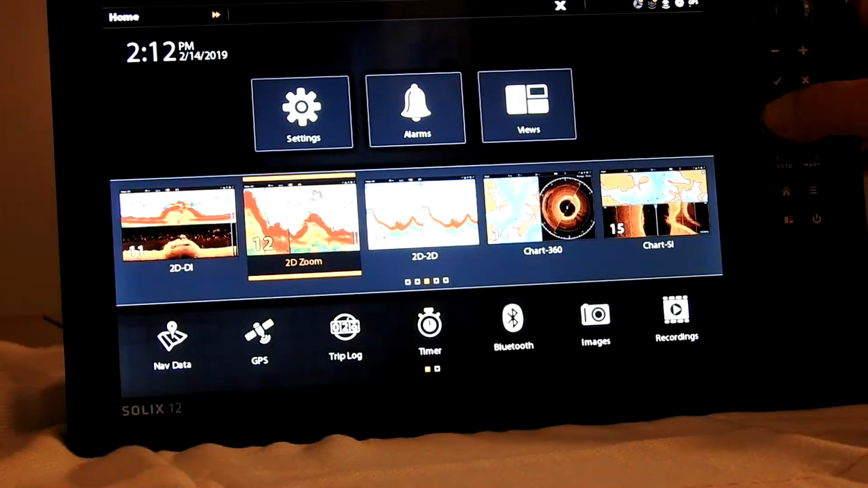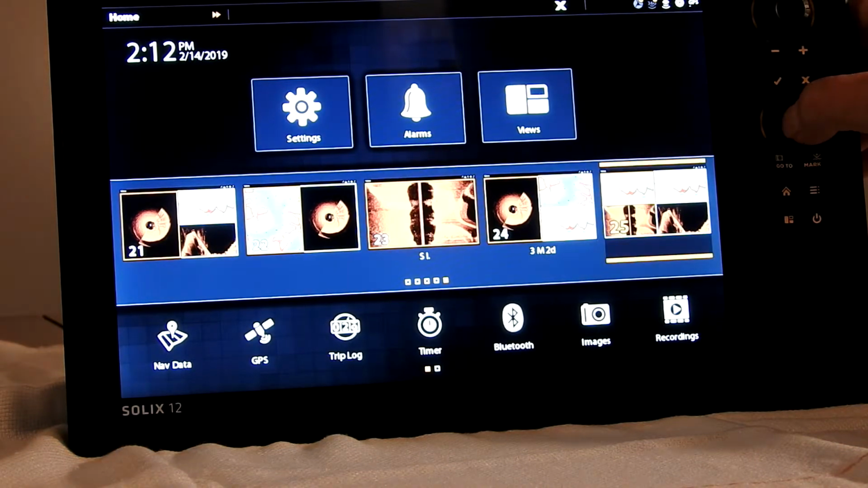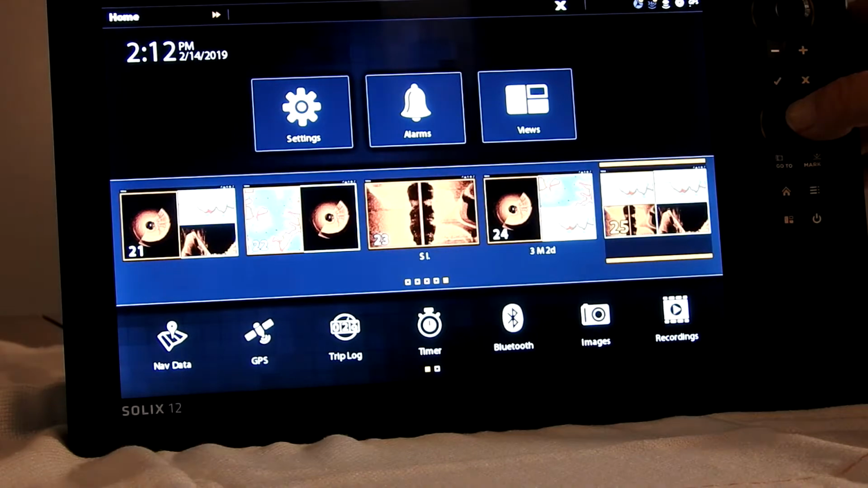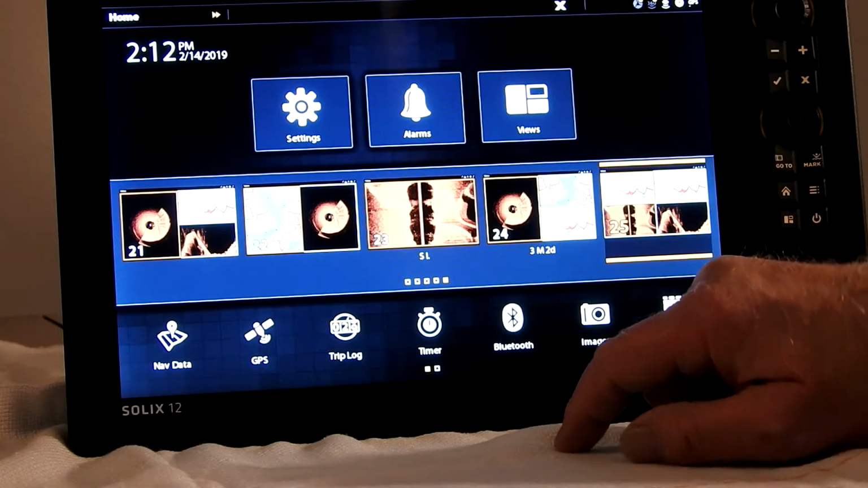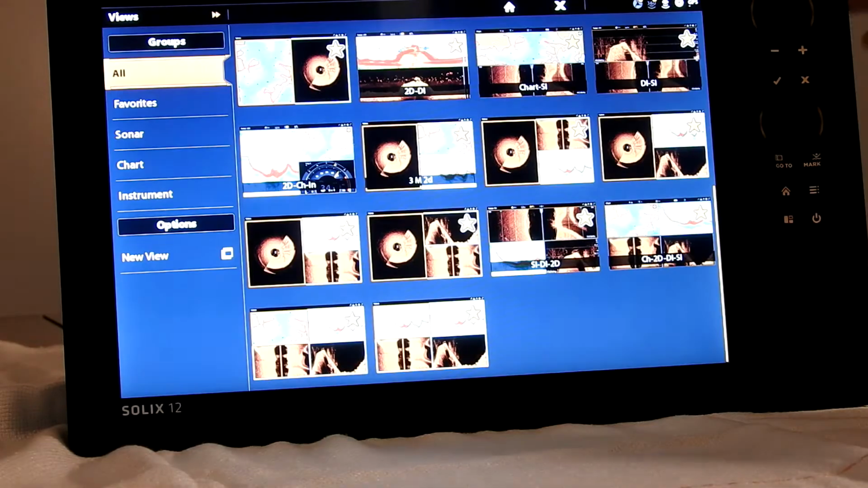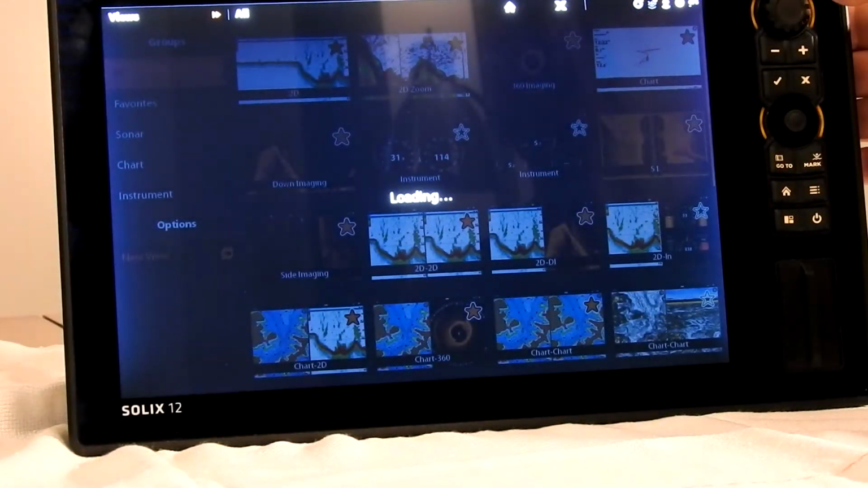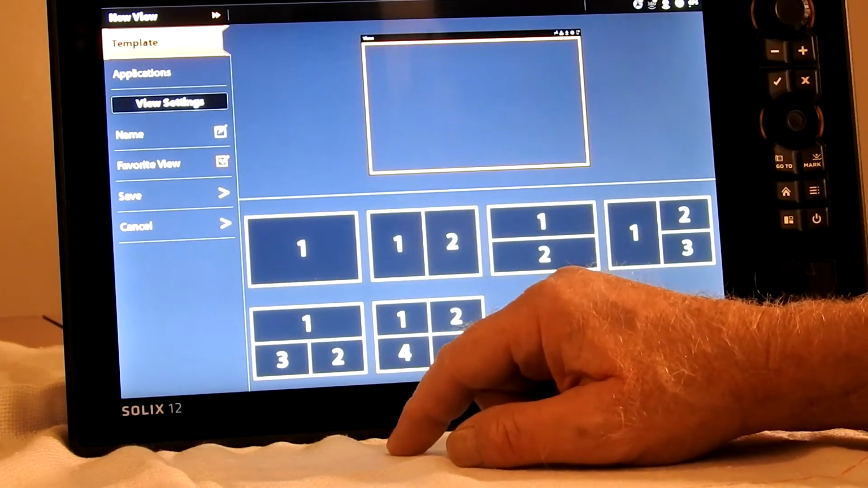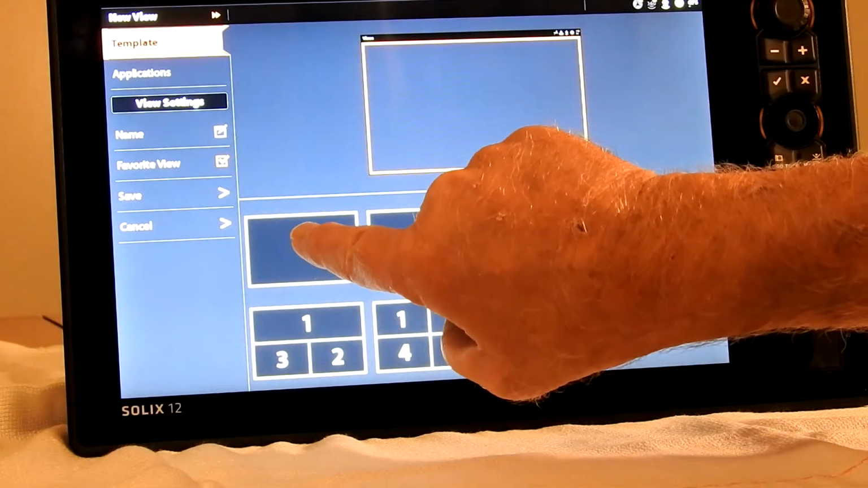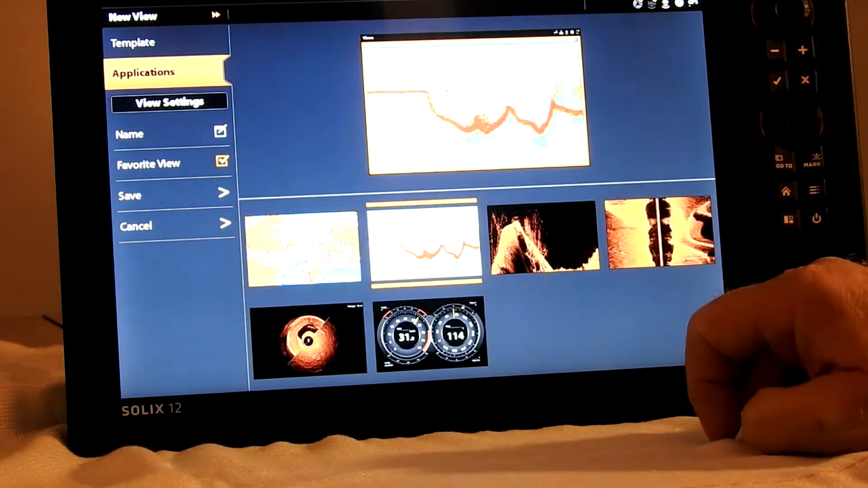And so, going through here, you can see I had 25 views. And I'll show you how easy it is to make a view. We're going to come up here to views, and then we're going to go down to new. And we're going to make my favorite one I use for Kokanee, and so we're going to punch that one. And then this here is our 2D. We're just going to punch that.